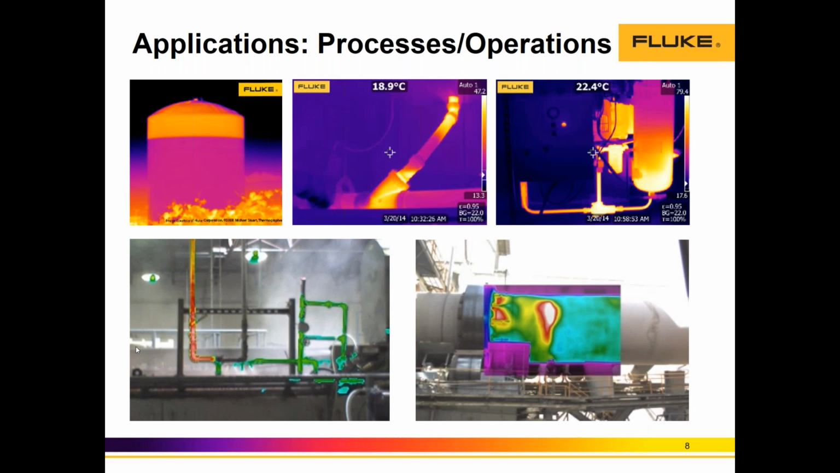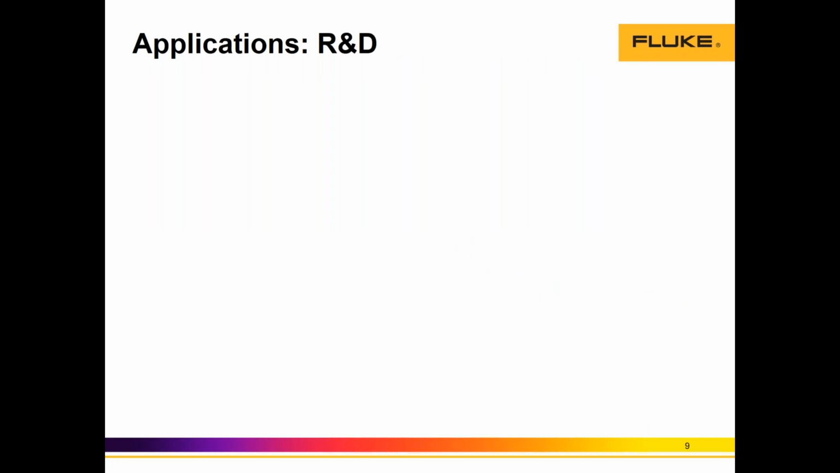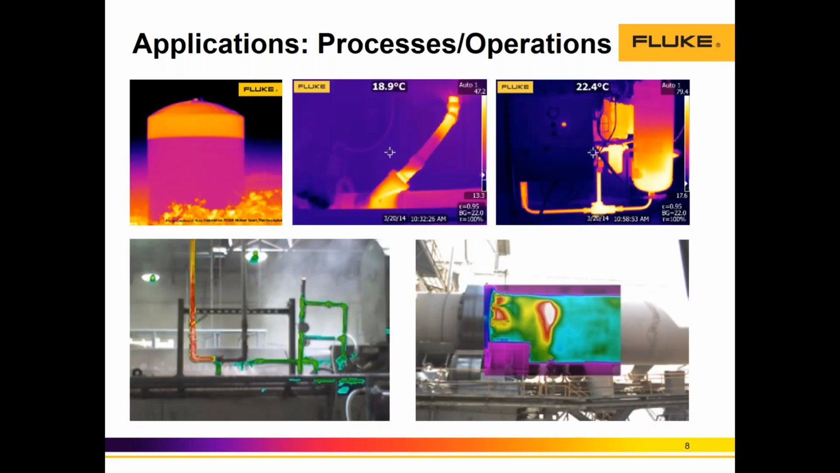high. And here I want to show you also in the bottom right of the slides a cement application infrared image, which is a rotating kiln. And you see here that on the center area of the kiln, it looks to be a refractory issue because it's an isolated higher spike in temperature. And this is for cement. For R&D, and this is a non-conventional vertical for thermography, but the demand of cameras is increasing.